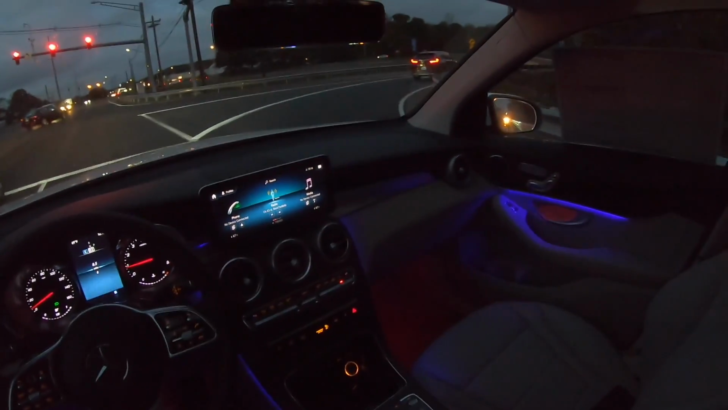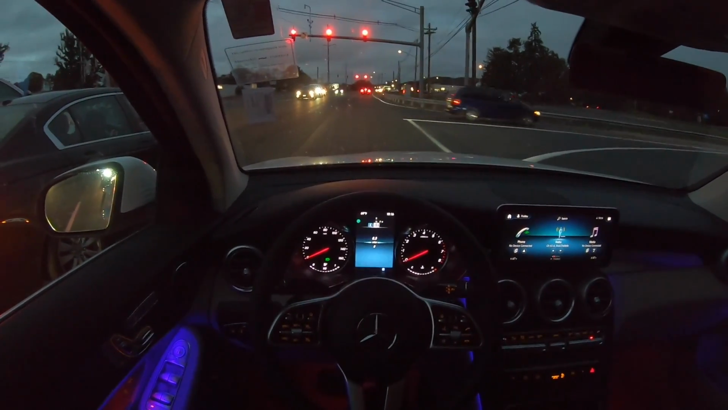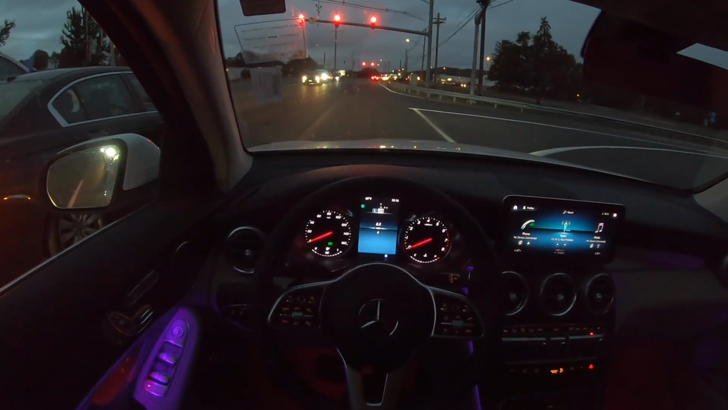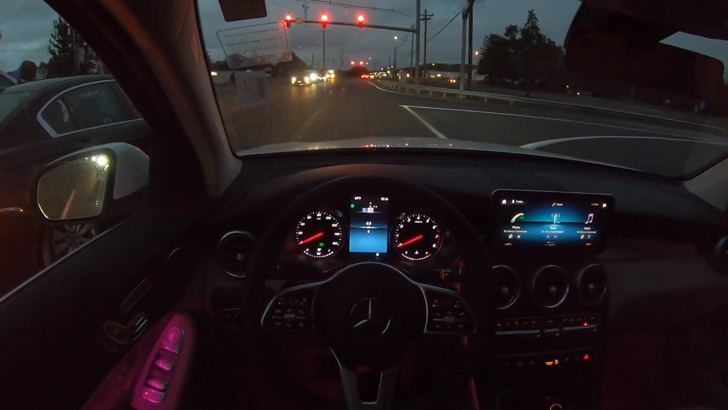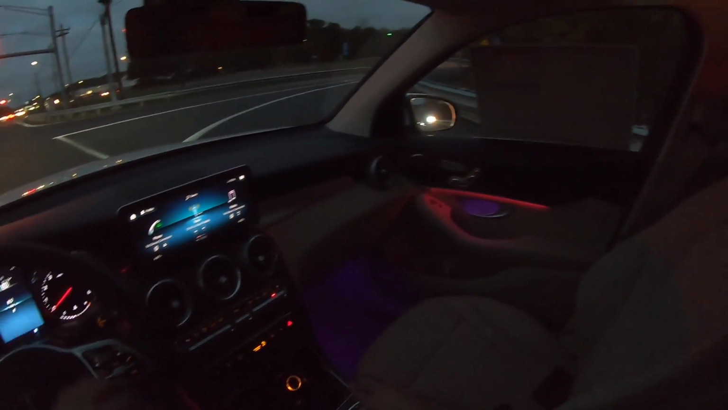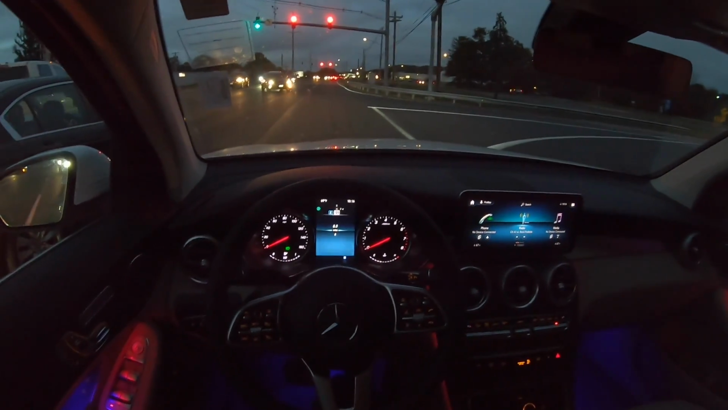I just love the ambient lighting right here. It's a $635 option. It's part of the premium package, so it gives you some illuminated door sills, and it gives you that ambient lighting, and the ambient lighting just looks amazing. Back seats are nice and comfortable and big,